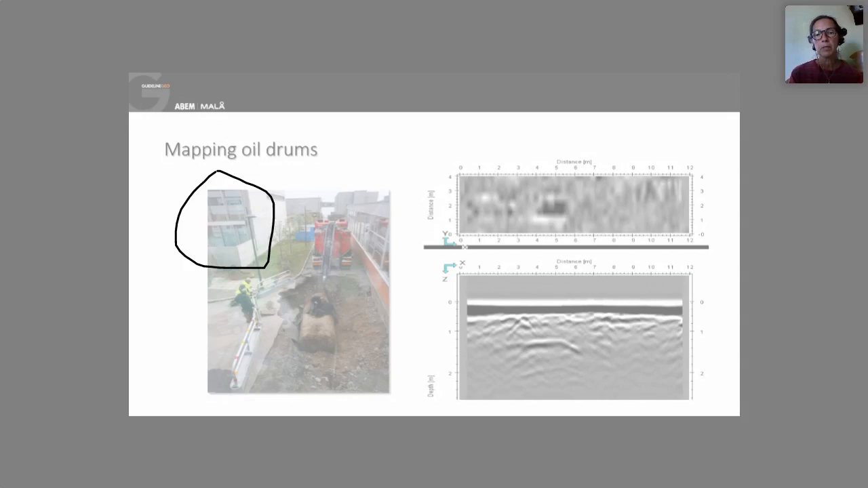I did GPR measurements along this road and got this weak indication, both as a top view and as a 2D view, and said that, okay, I'm not sure because ground conditions are quite bad, but you should dig in this area.